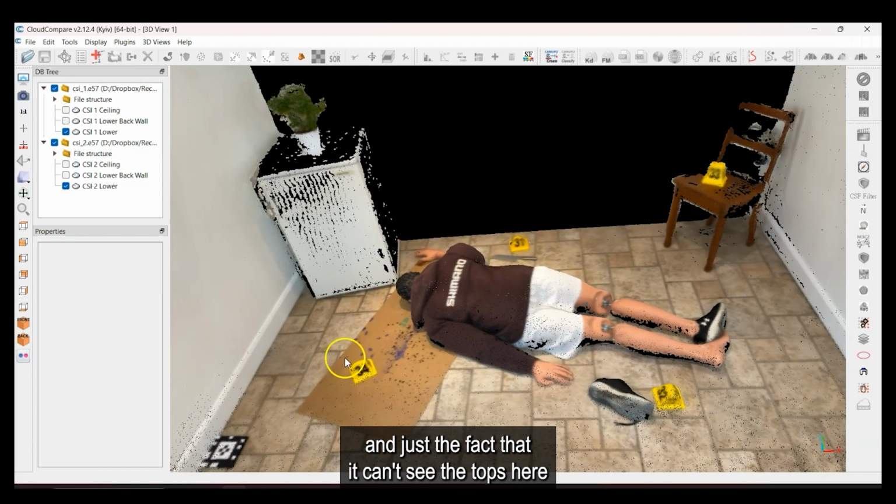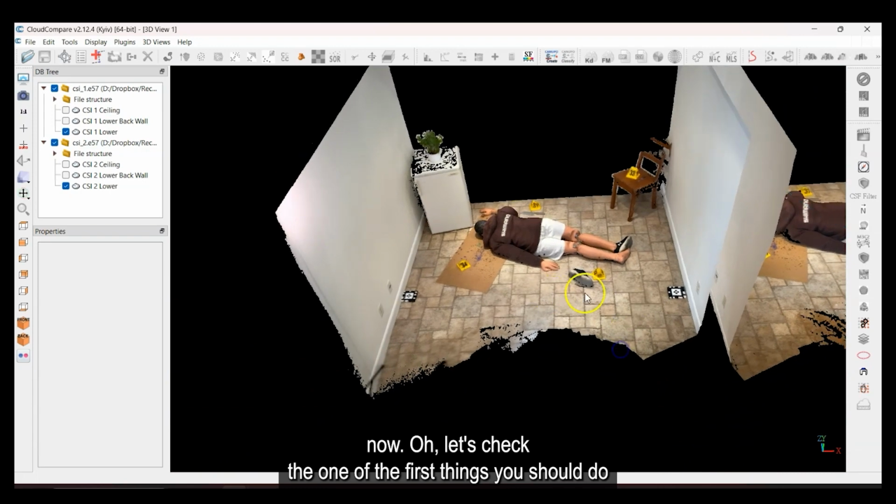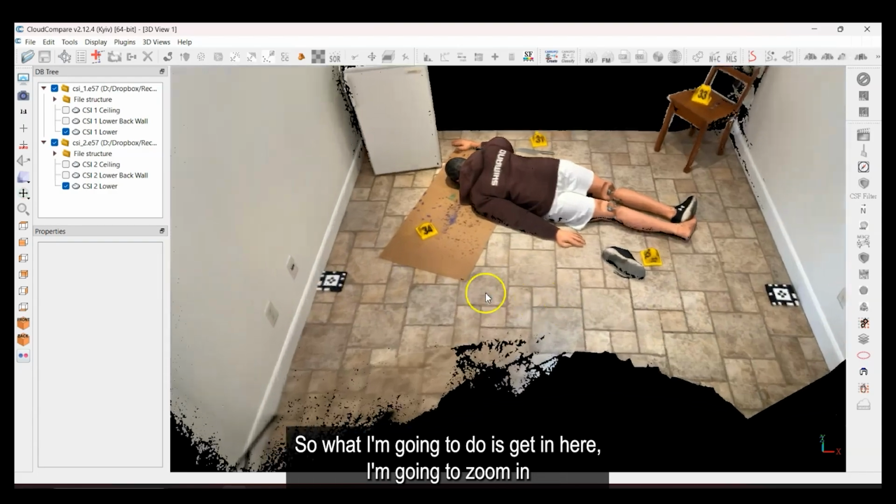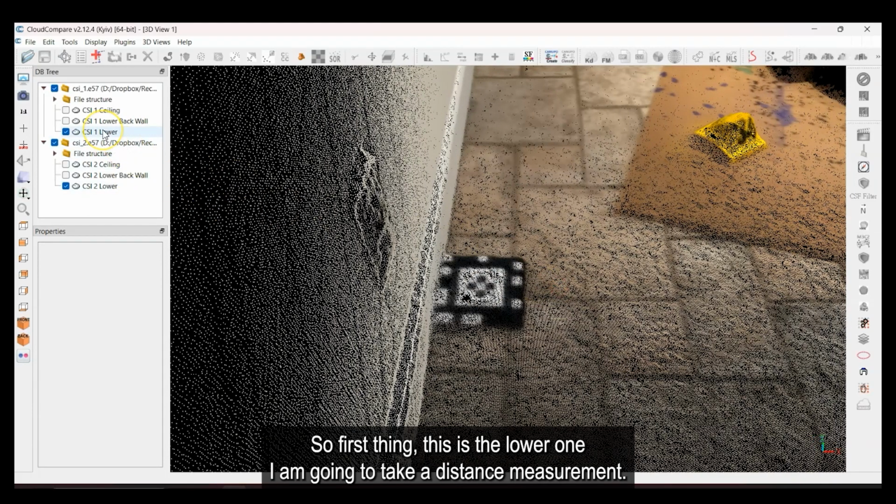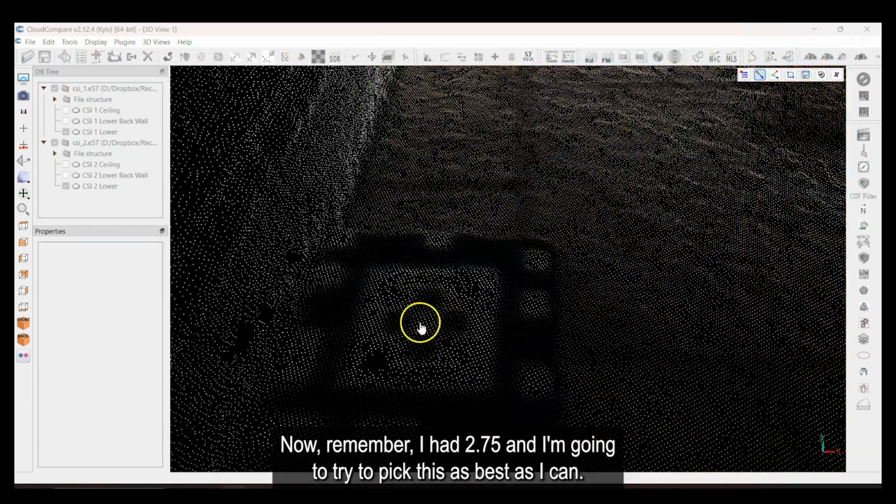Now, one of the first things you should do when you get into these types of projects is check your scale between the targets. So what I'm going to do is get in here, I'm going to zoom in, and I will start taking some measurements. So first thing, this is the lower one. I am going to take a distance measurement. Now remember, I had 2.75, and I'm going to try to pick this as best as I can.